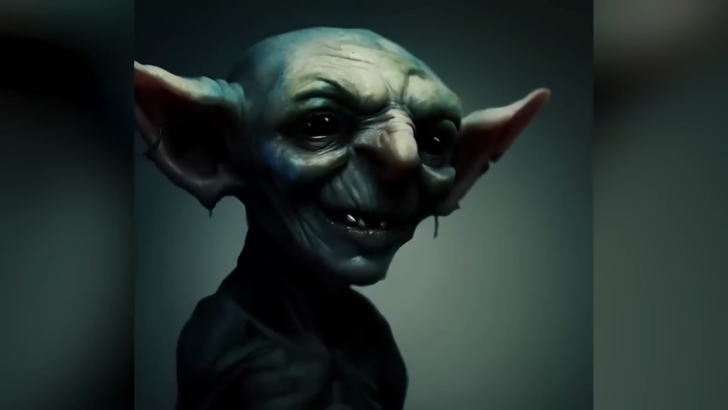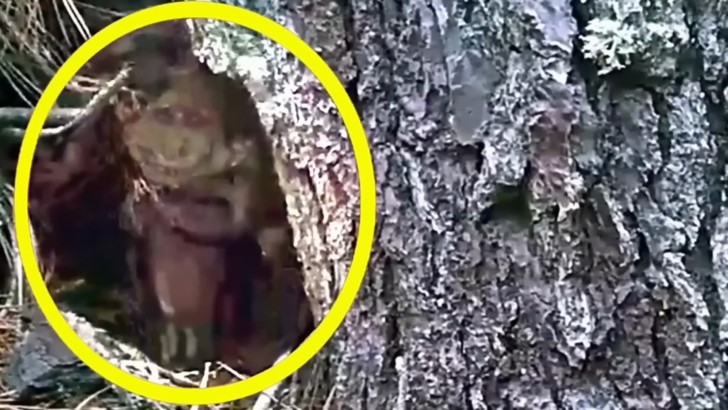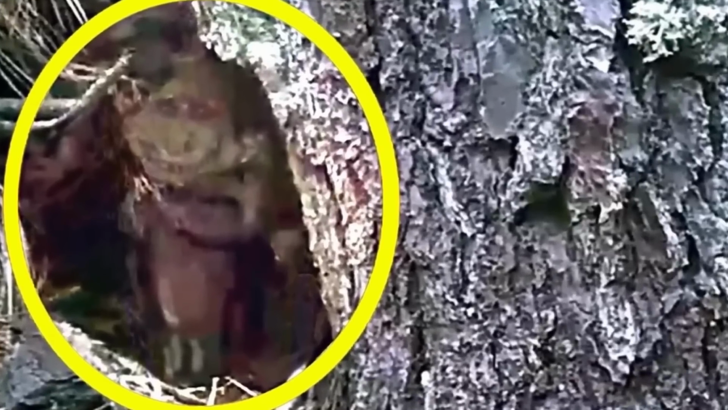From mischievous to malicious, these mythical creatures are often associated with the natural world and dark places. Whether they exist in our world or the realm of fantasy, goblins continue to intrigue and trouble our imaginations. Perhaps this park ranger has stumbled upon one, or maybe more goblins are hiding deep in the woods, waiting for us to uncover their secrets.